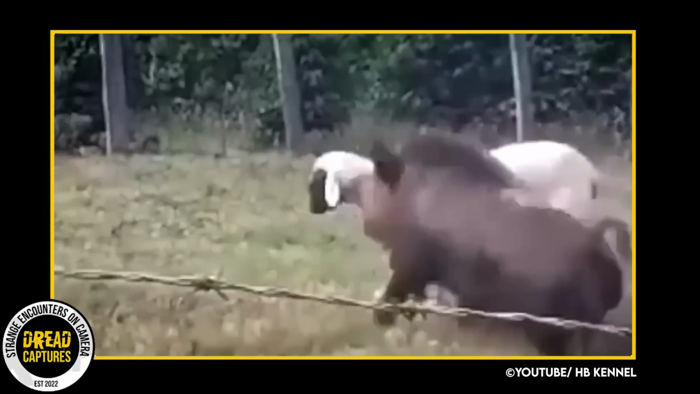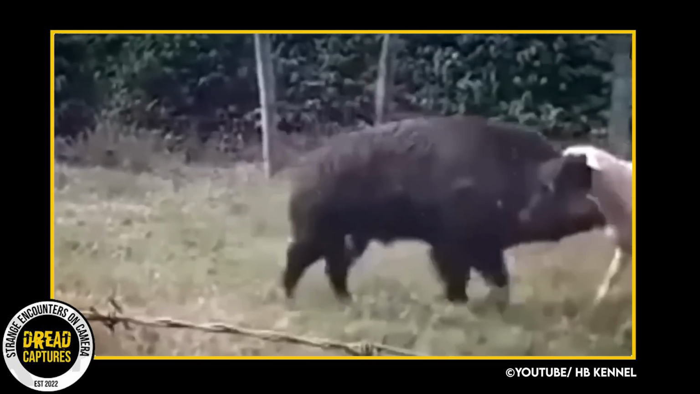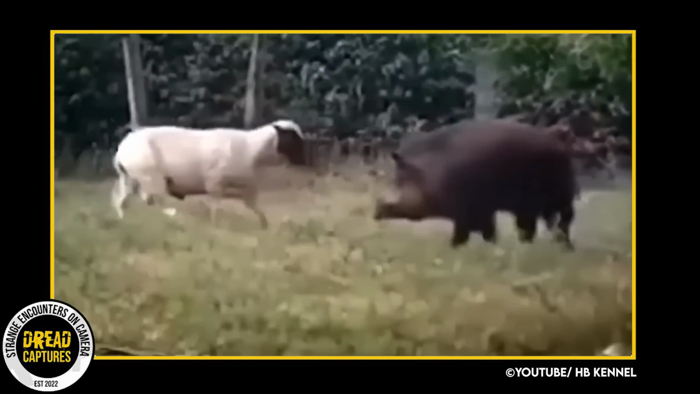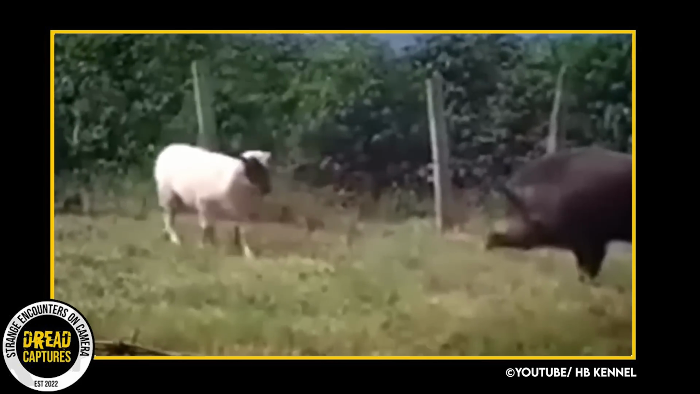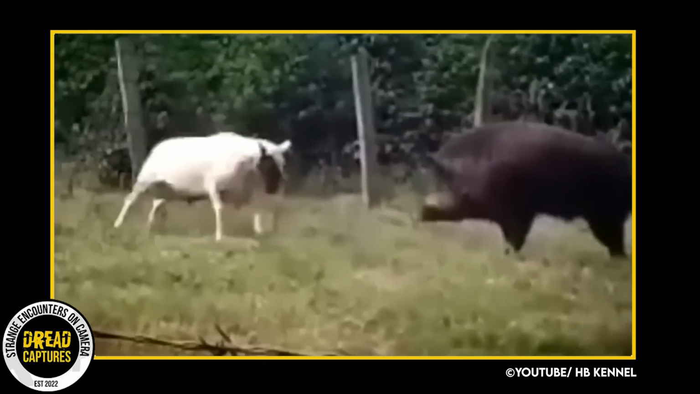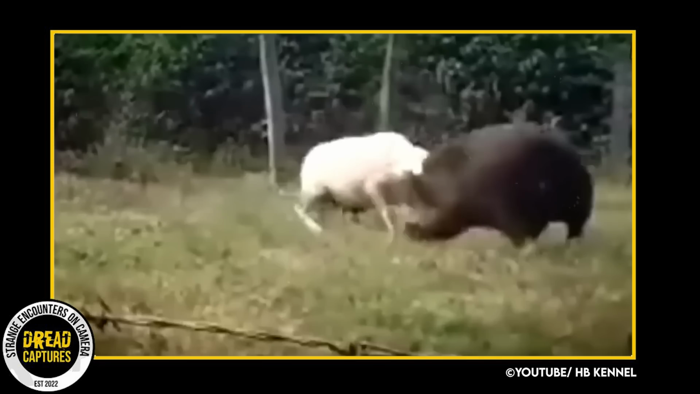The boar turns his sights on the ram, and this is how it goes. The ram smashes into the boar. I mean, boars are tough, but I don't know how many of those he can take. Look at that. Anyhow, after a few good shots to the dome, the boar was ready to get the heck out of there.